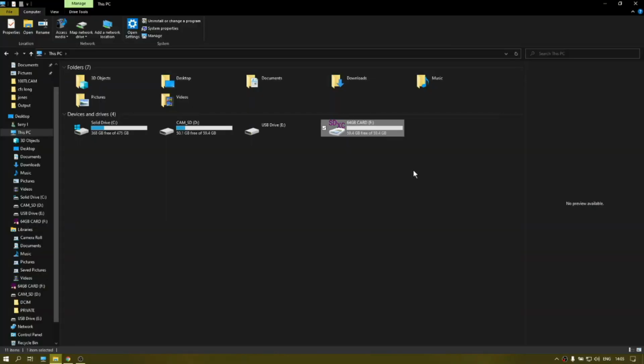Now, I was putting in this 64 gig card, which if you do that, the camera reformats it. That's this one, my one I've had a while, the Victure. The camera reformats it to 27 gigabytes. And unless you know how to get it back up to 64 gigs, you're a little bit screwed if you do that by mistake. So I've got my 64 gig memory card in my computer now, as you can see,